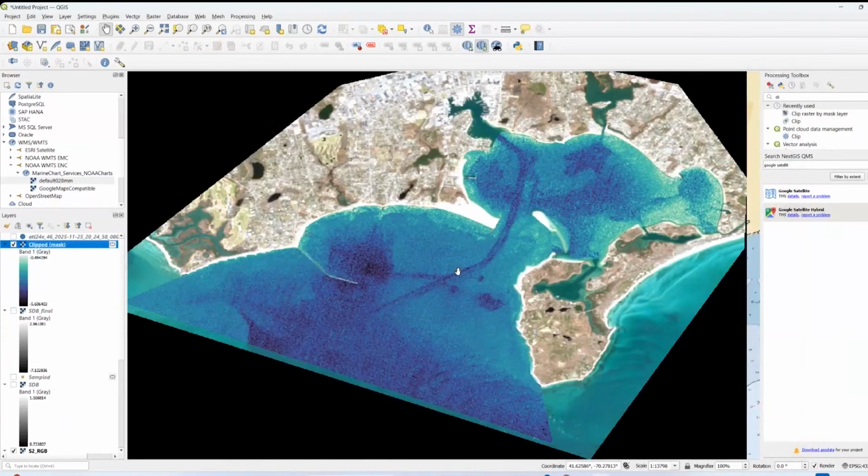And that was created using the combination of ICESat-2 bathymetry from ATL24 and Sentinel-2 values. It looks pretty interesting. I can clearly see the dredge channel through there. I can see some of the deeper areas, like in the anchorage behind the breakwater over here. I can see some of the really shallow areas that are closer to shore. So everything looks pretty good.